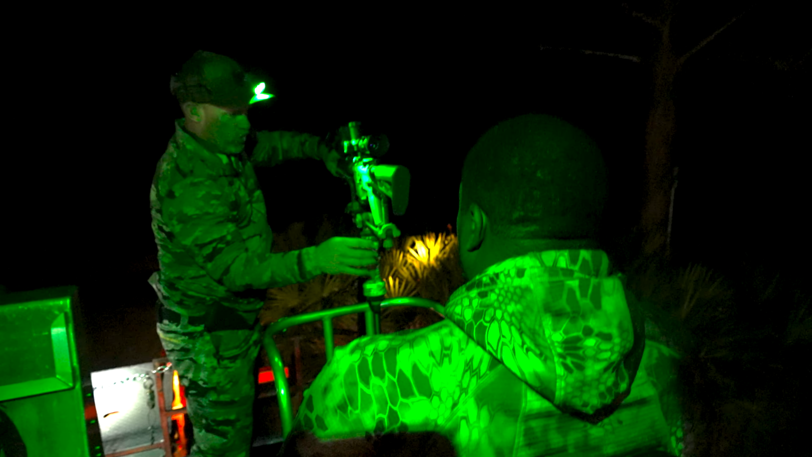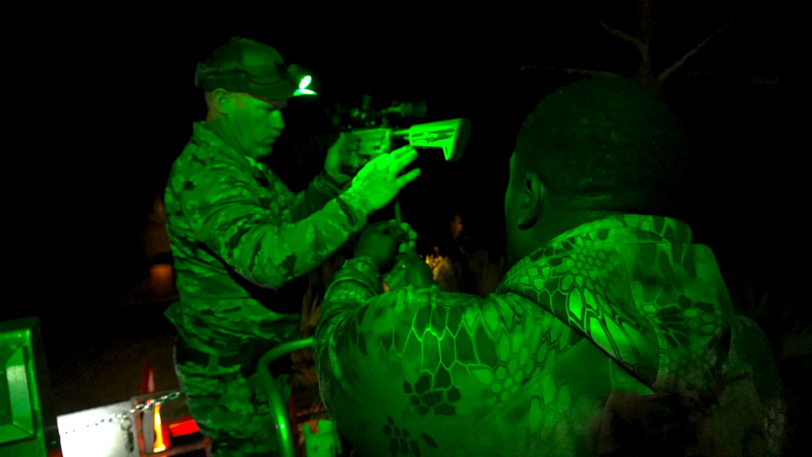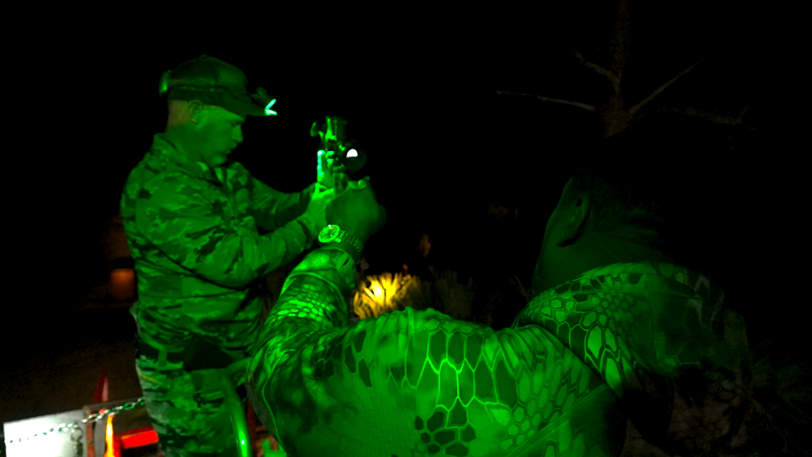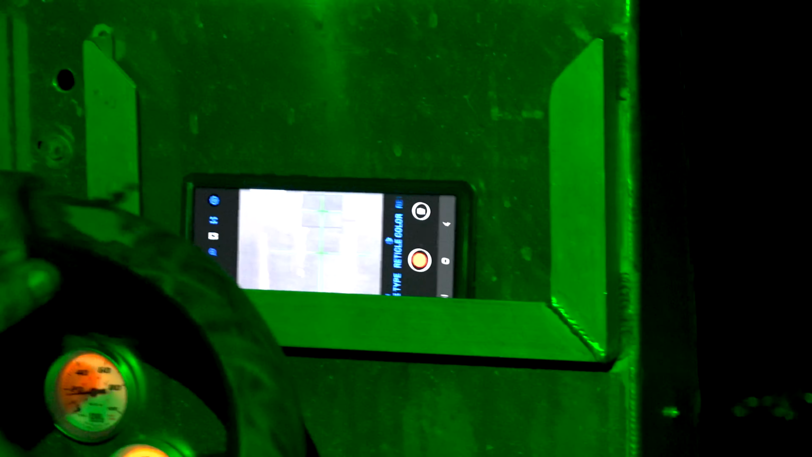You're just going to have to hold the gun. Pick that up a little bit. There you go. What's that? Is that app that phone's linked to the optics? Straight to Pulsar. Oh man, that's awesome.